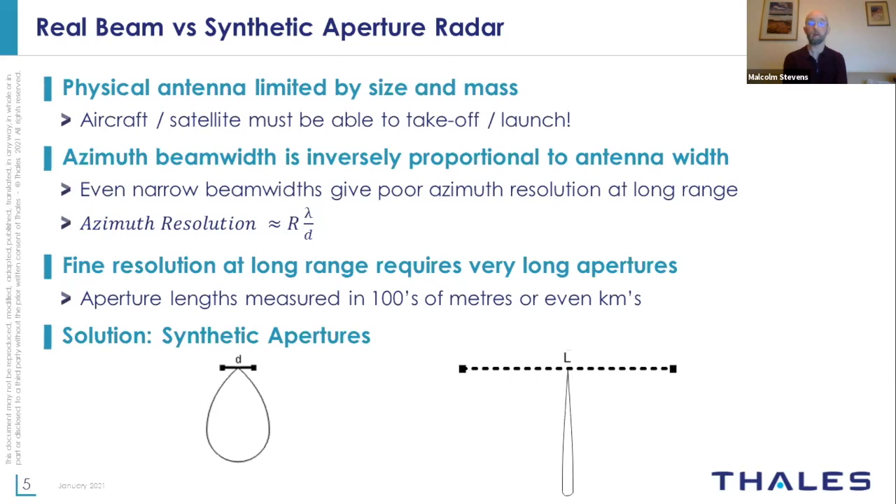The beam width is inversely proportional to the size of the antenna. And so to get a narrow beam width, so you get high resolution in the imagery, you need a very big antenna.